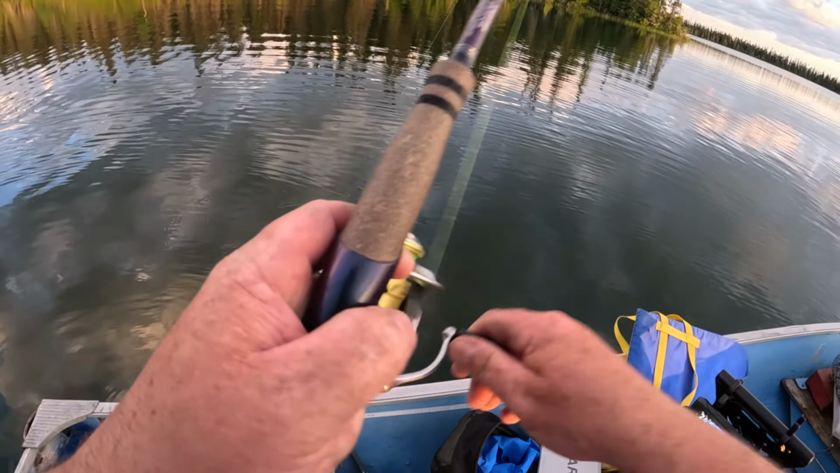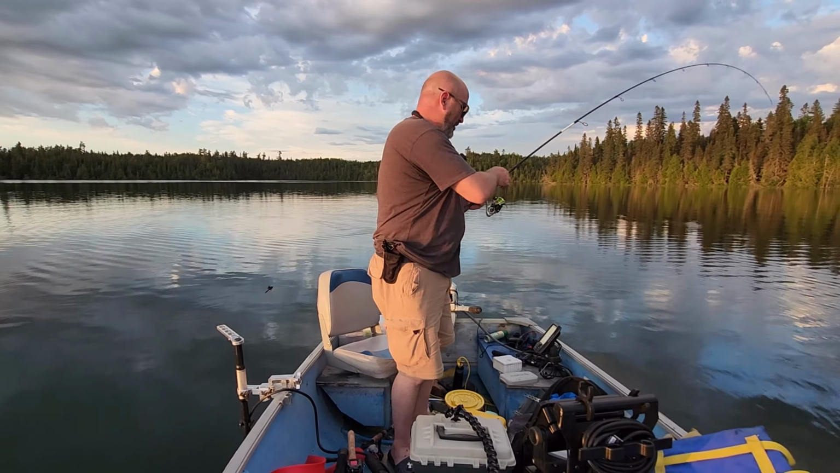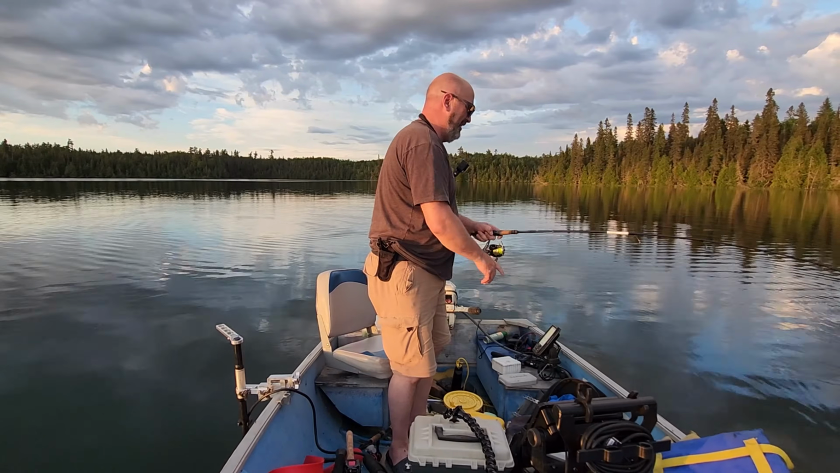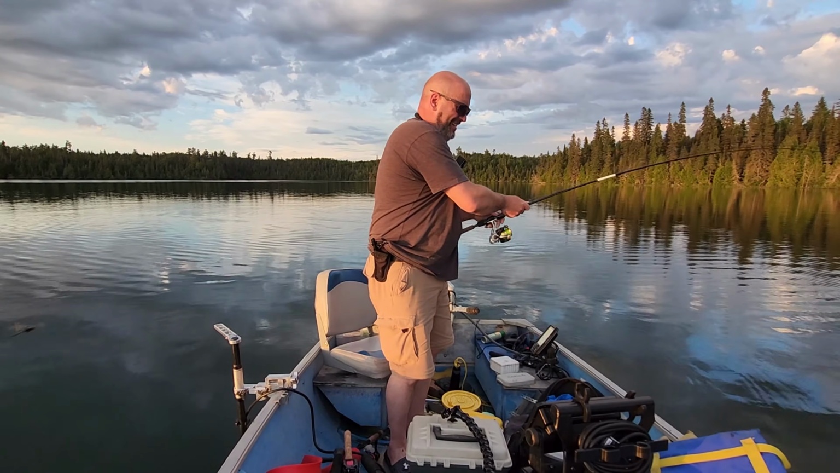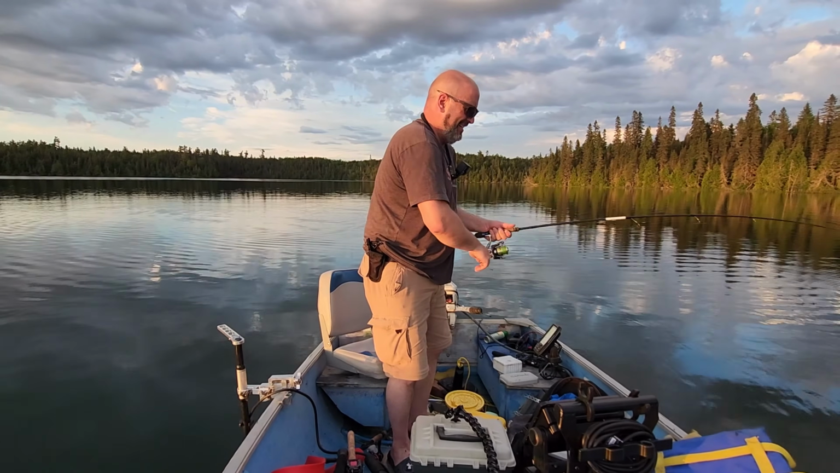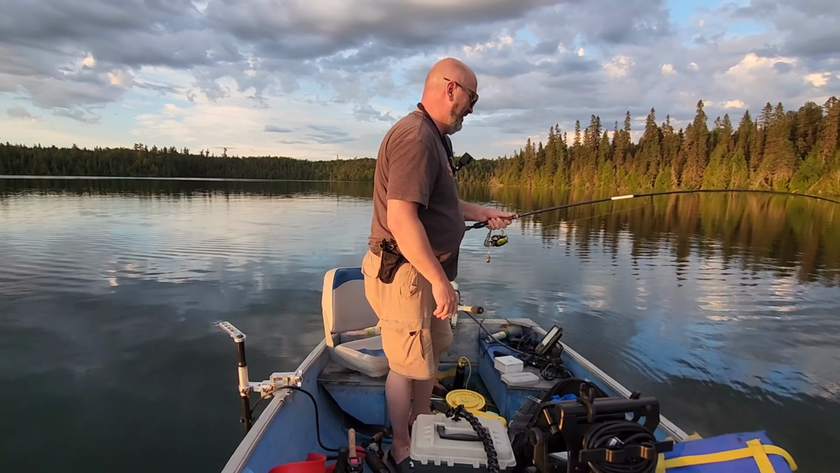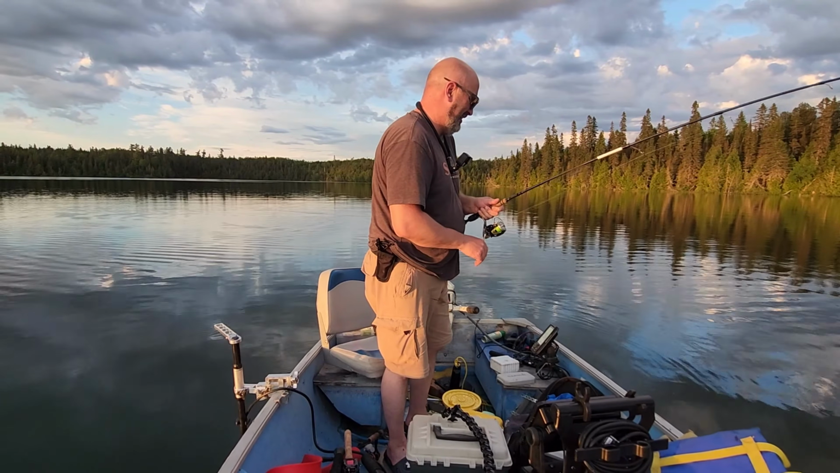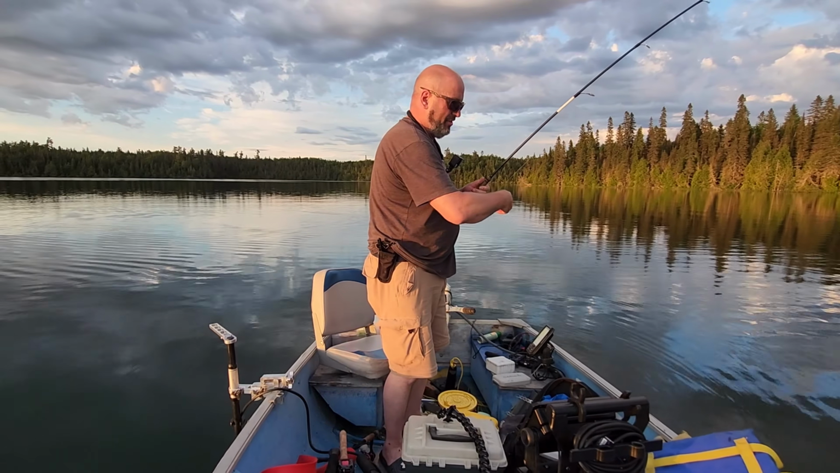Ooh, she's fighting. They don't want to come in the boat. So maybe my luck is turning with lake trout here.